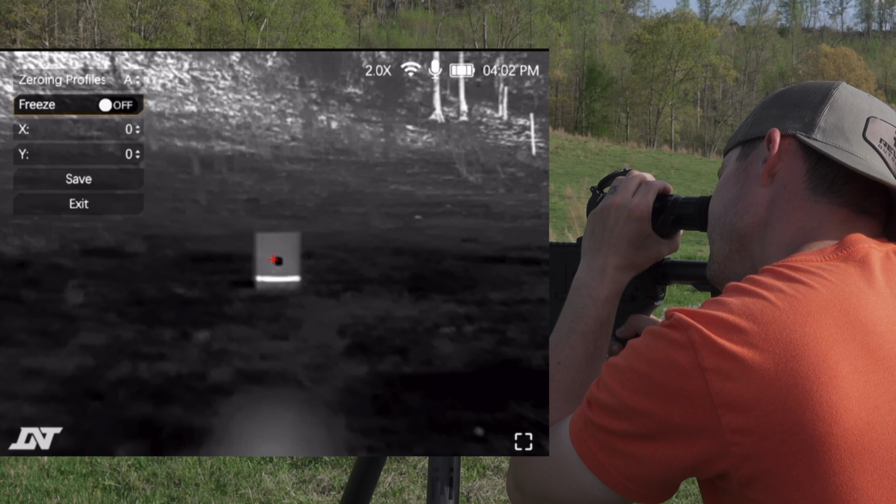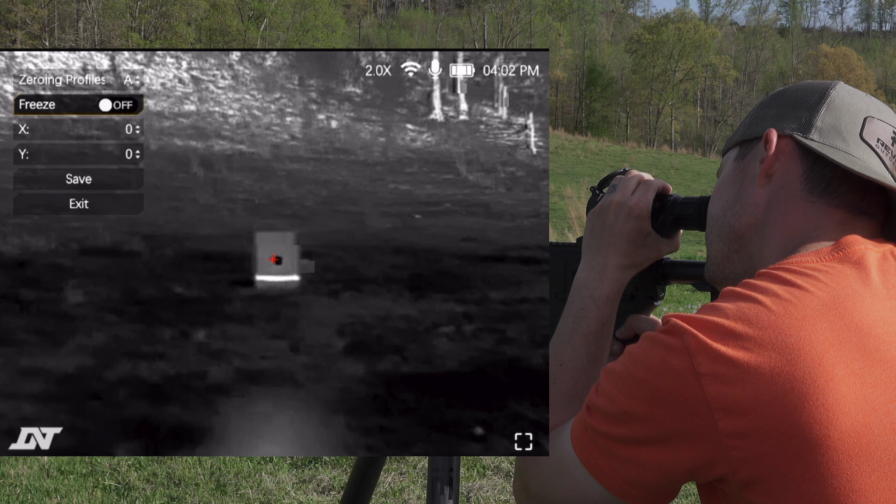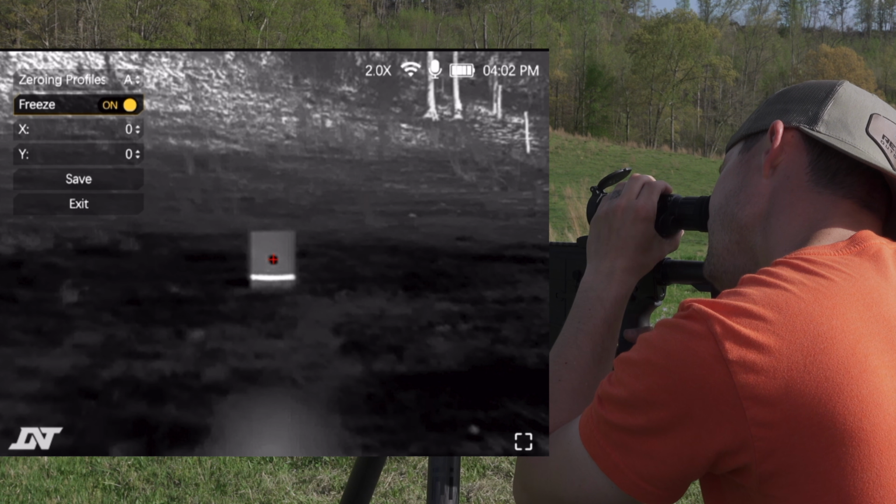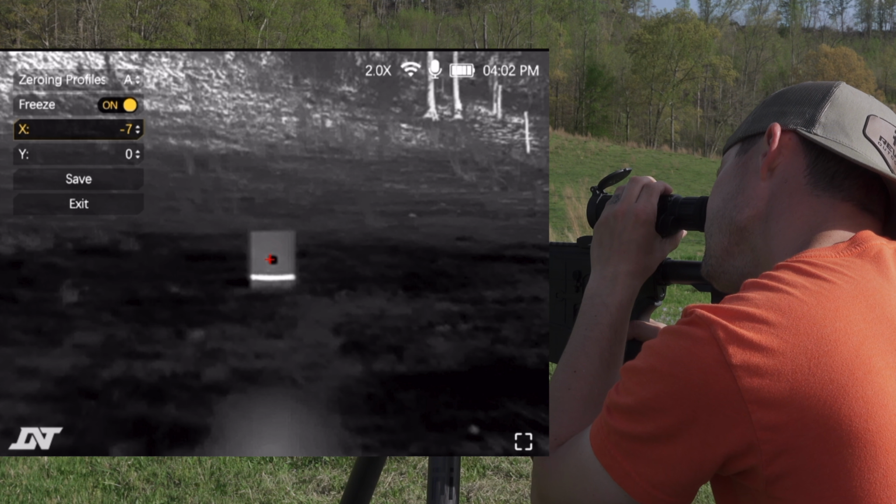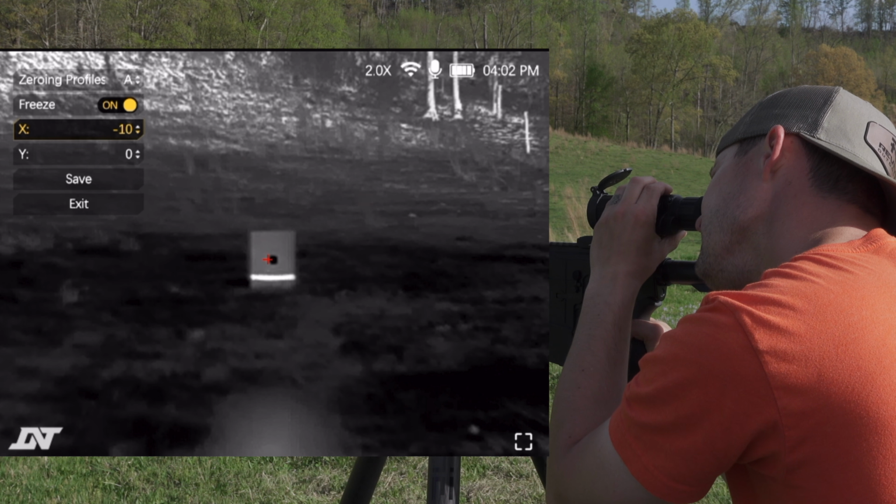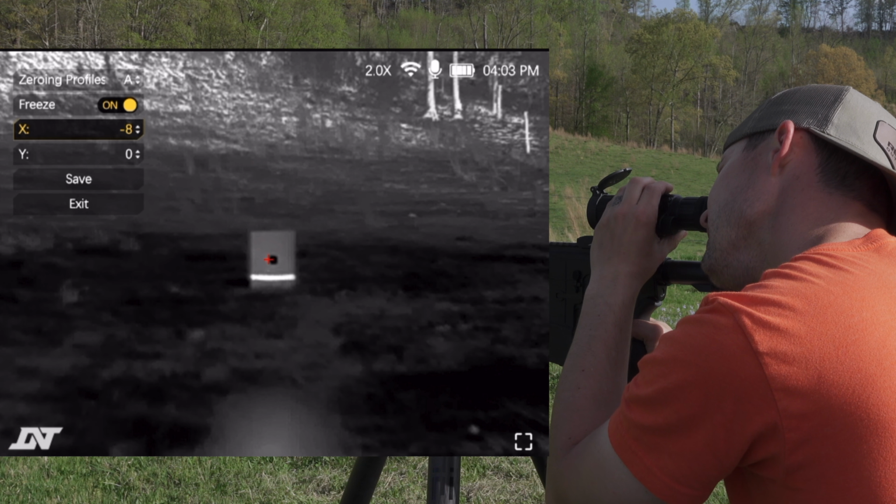So I'm going to go ahead and freeze that while I have it hot. Okay, see, it's frozen, and we can see our point of impact is down in the bottom left. So we're going to click the menu button, and then we're going to start to move this over. So once you have it in line, that right there looks like it is going to be in line. That's going to be a little left, and that's going to be a little to the right. So we're going to go ahead and put that on there.